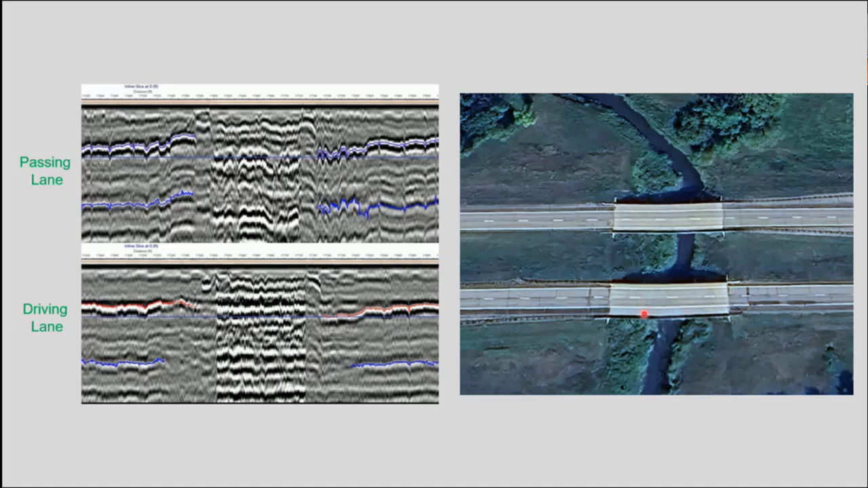We'll just pay attention to the bottom one here, the eastbound section. You can see in the passing lane and the driving lane, the GPR data, that's quite the difference there. One thing we noticed a little bit later was that, in both cases, just right of the bridge, the top of the concrete base seems to lower there.